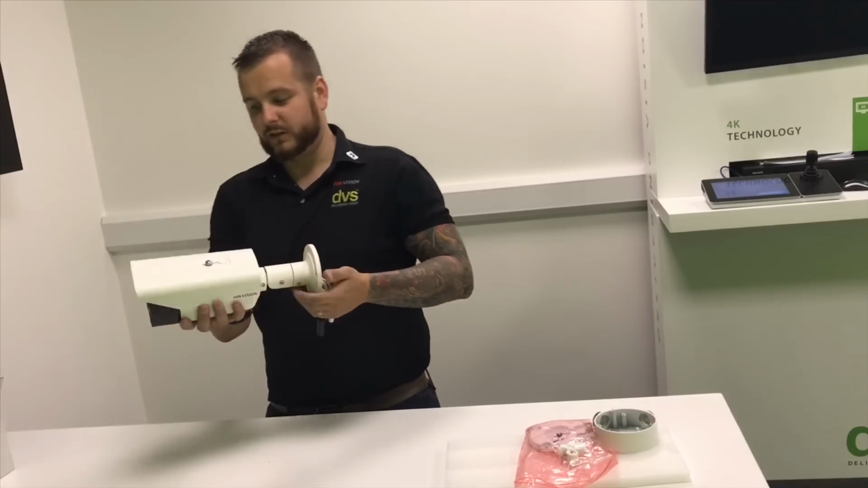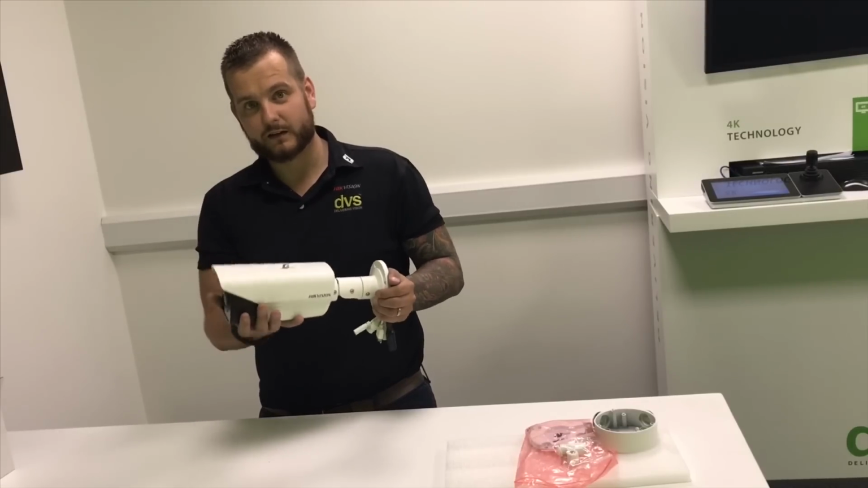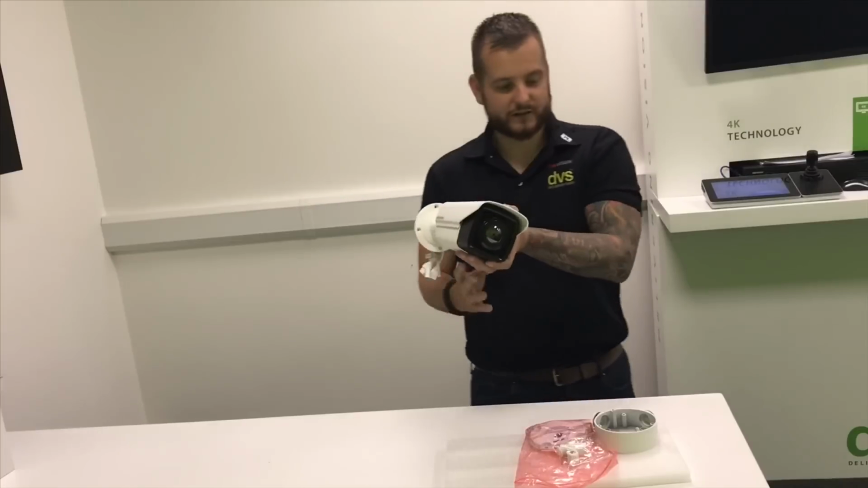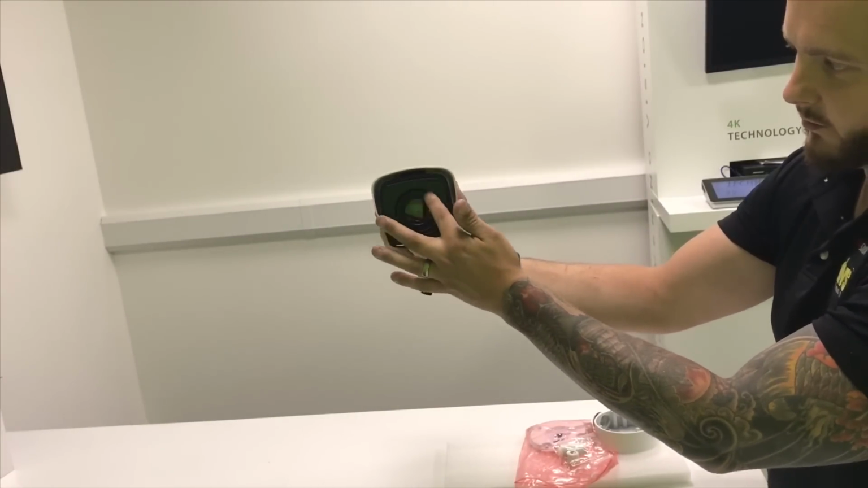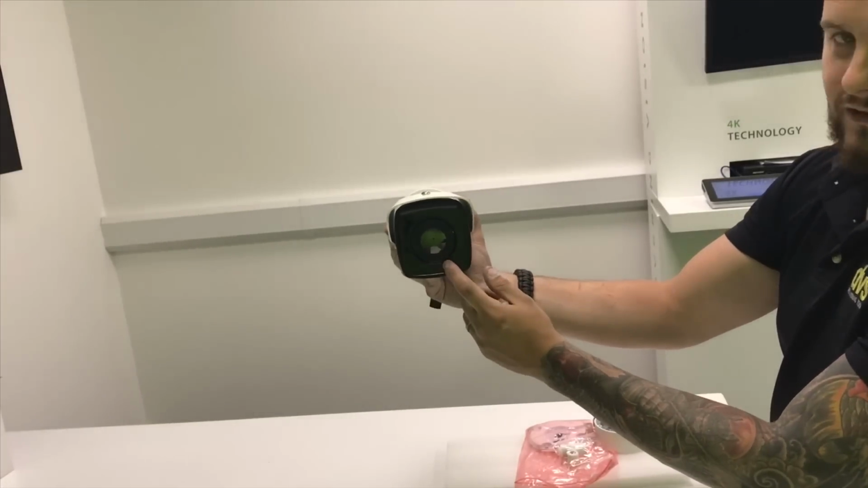The thing you'll first notice is it does look like a traditional Hikvision bullet camera. It's substantially heavier than a standard bullet camera. There's a lot of weight in there. So if I bring this a little bit closer, you'll see on the front lens, this is the 7mm wide angle version. So the lens aperture is very wide and you'll see the blackened germanium glass.